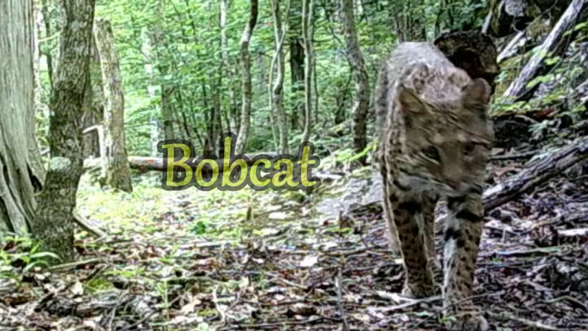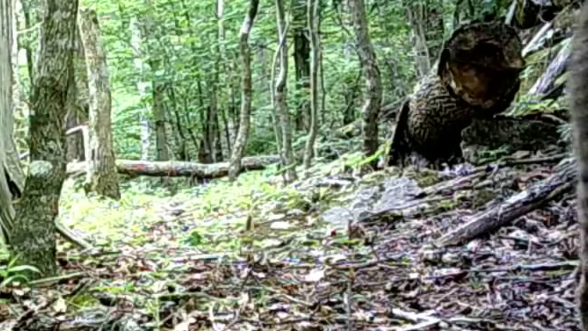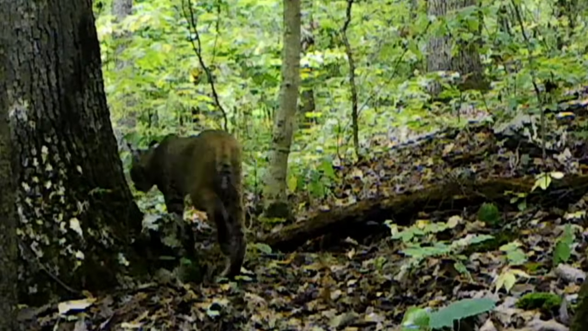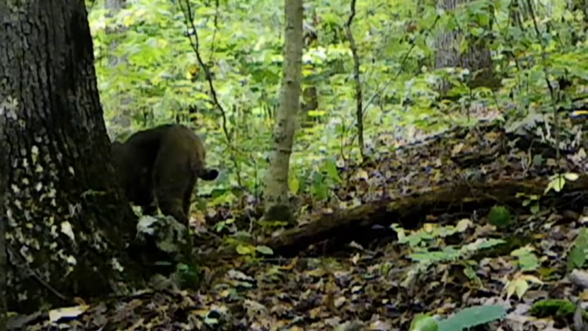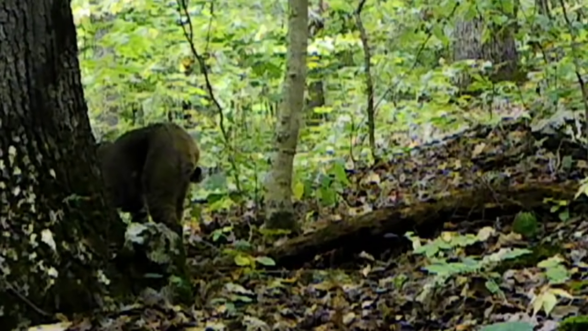Next up, another rarity. The bobcat. They are even rarer. You film them, and then you don't. Like here, you see them, then you don't. They're gone. They are elusive and silent. But they travel around during the day here and there. What pictures I can catch of them on these cameras.